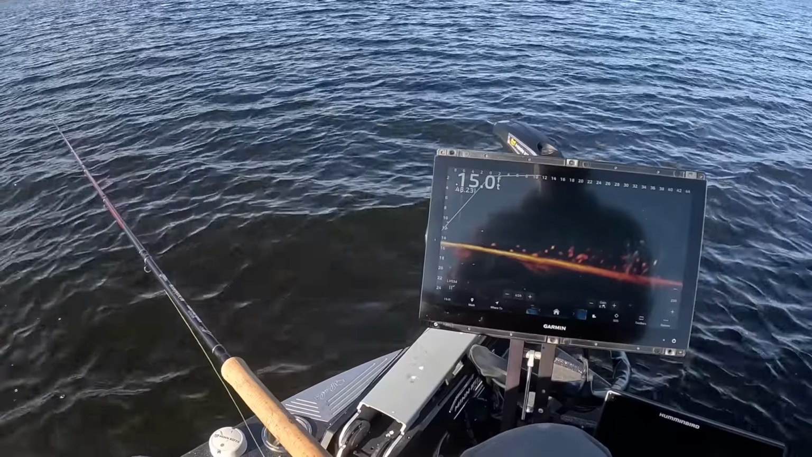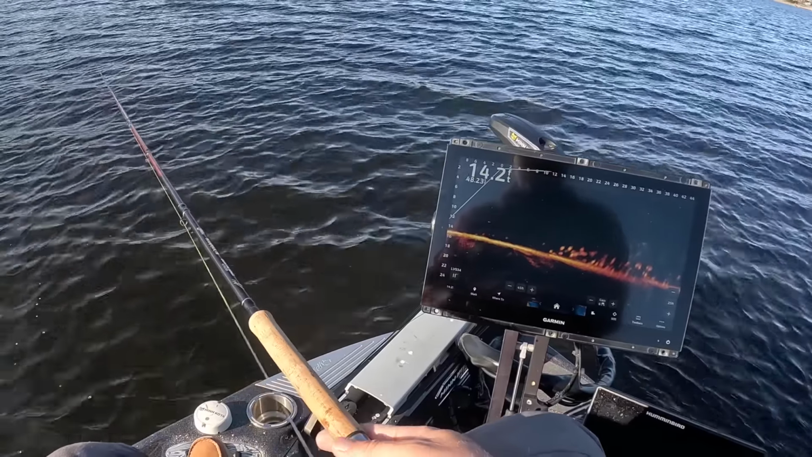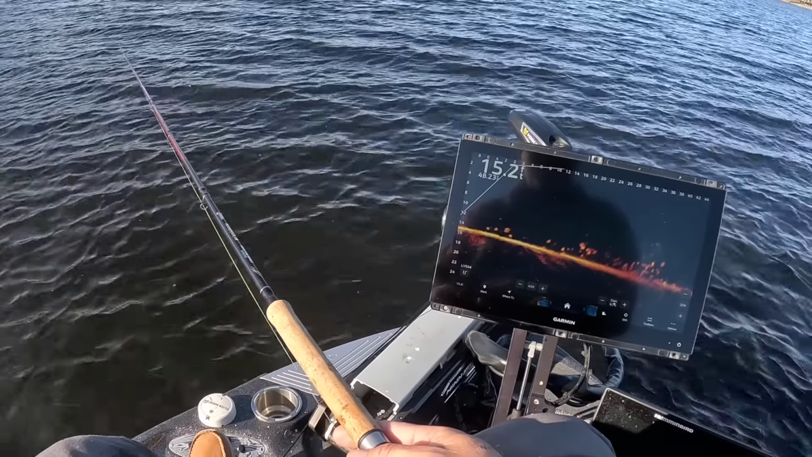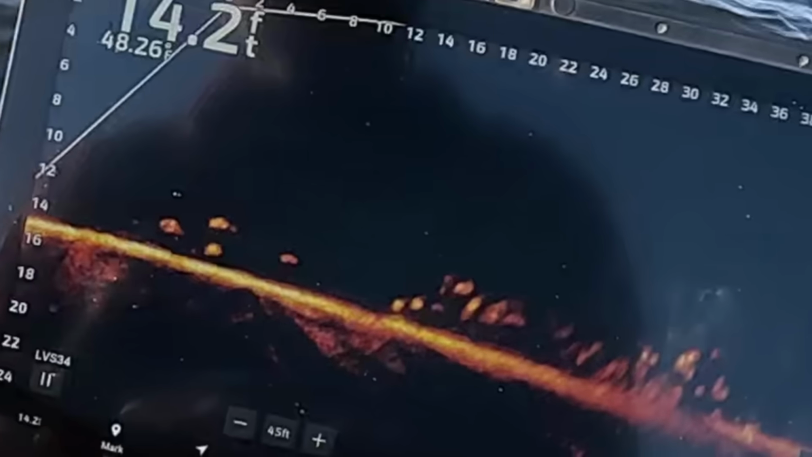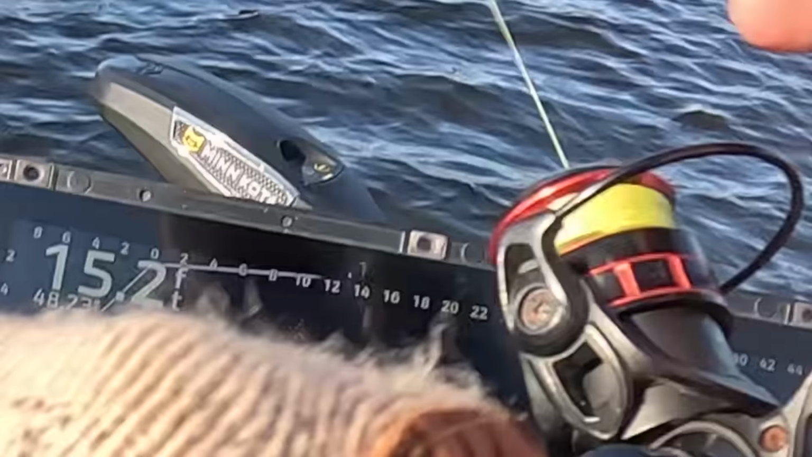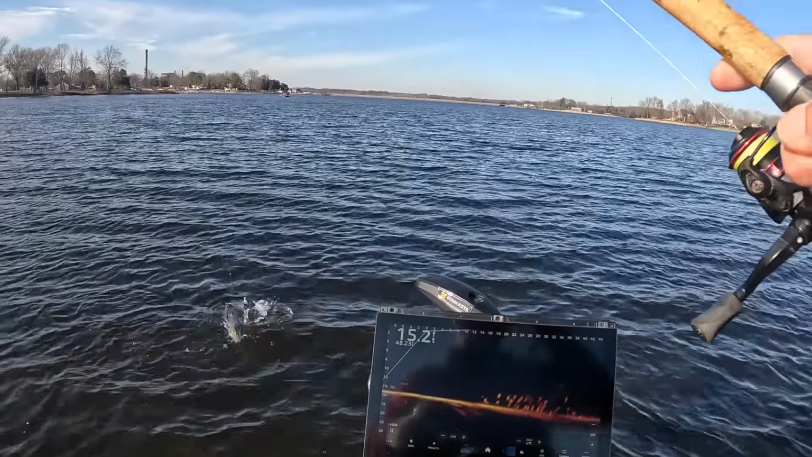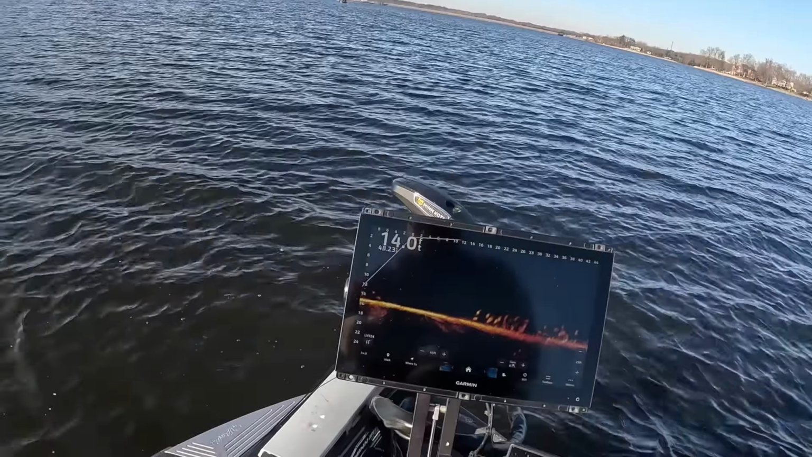The coolest thing ever. See, little bitty with the reel, come on. Boom. Come on now, that is so good.